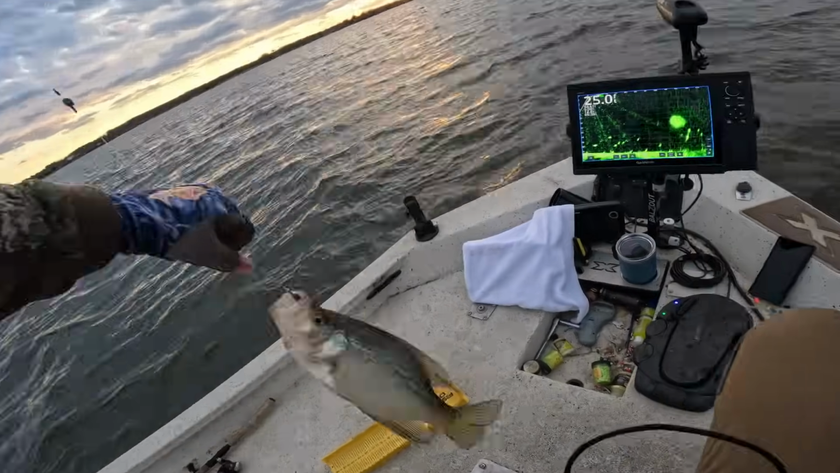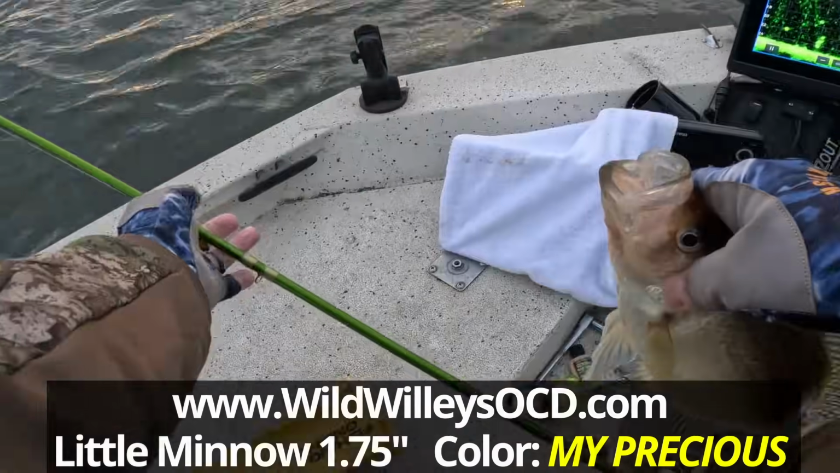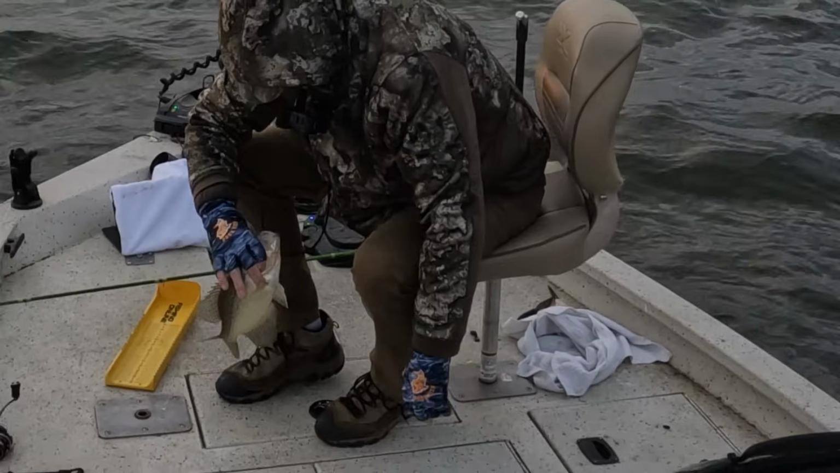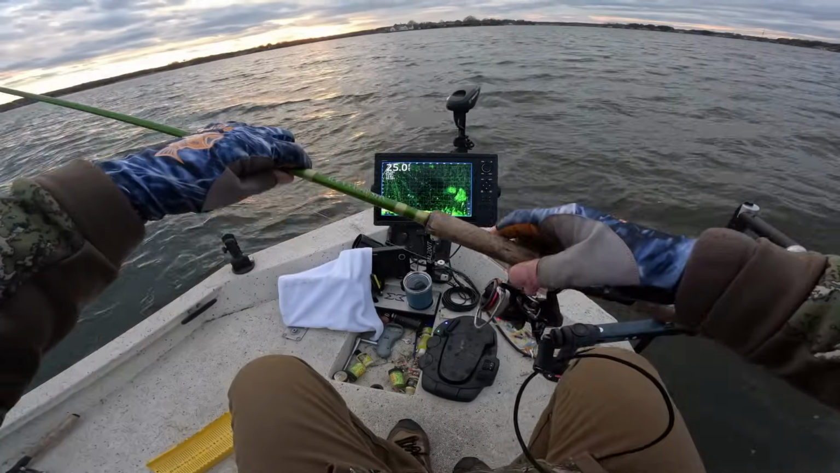Get in the boat. I changed from the Comet color to the My Precious color, which is kind of a June bug color with a little bit lighter purple. 12 and a quarter. Black crappie. 12 and a quarter. Get in there. All right, one more. This is it. Last fish coming up.